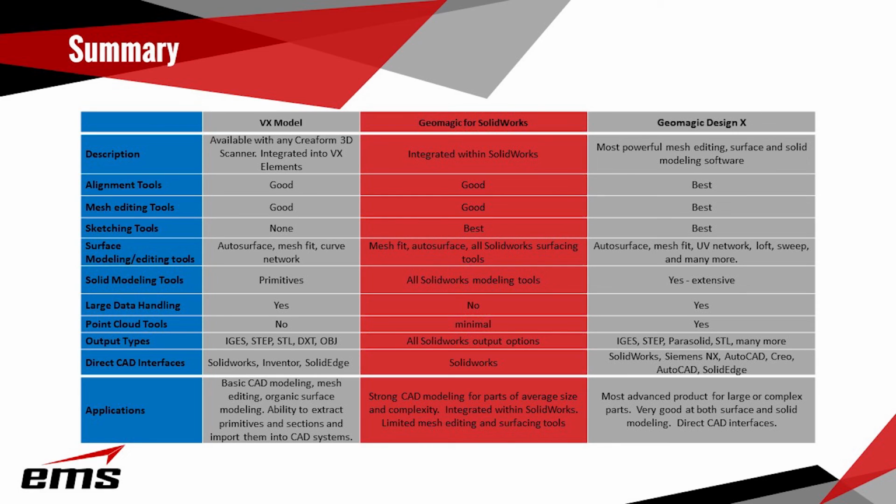Output types you can see here. Of course, with Geomagic for SolidWorks, it's all of them. In Design X, you have the live transfer. VX Model kind of does that back and forth, as we've shown. And of course, Geomagic for SolidWorks is in SolidWorks, so whatever tool's there. So what are the applications? VX Model is great for basic CAD modeling, mesh, some organic surfaces. Geomagic for SolidWorks has the strong modeling of SolidWorks, but you've got to be careful with part size. And of course, Design X is really going to do everything those two products can do and more.